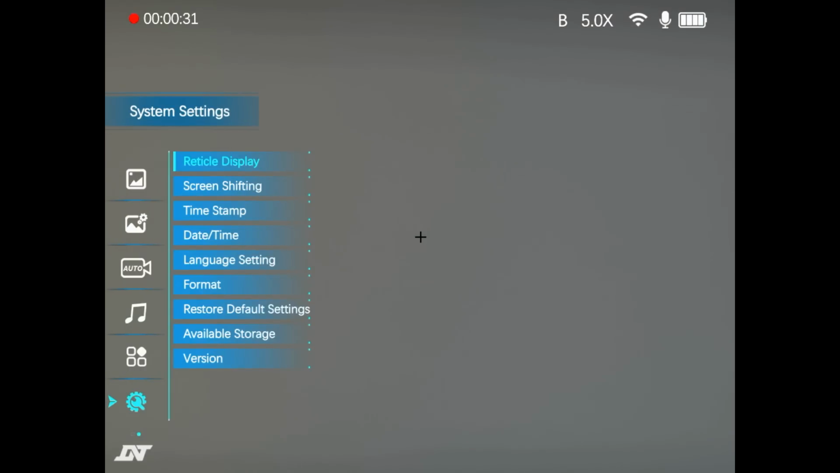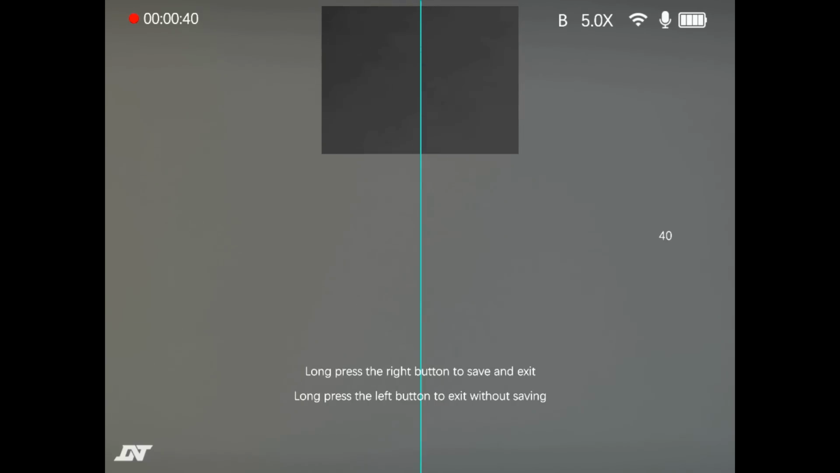Reticle display, you can turn the reticle off completely. I don't know why you'd want to do that. Screen shifting. Now, because the thermal scope and the digital scope are totally independent, you can use this to line the images up so they overlay each other perfectly. There's more about that in the manual if you need to set that up.